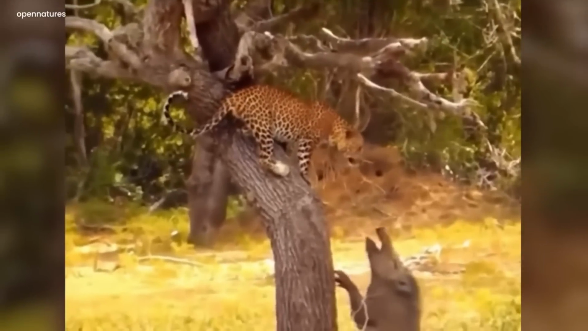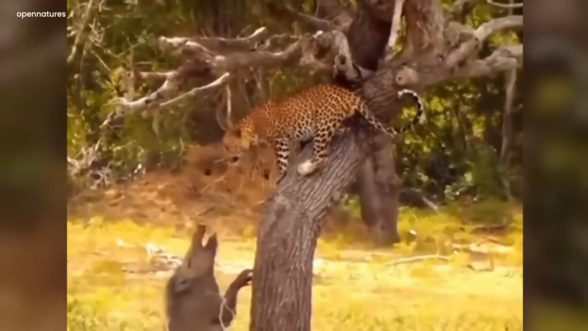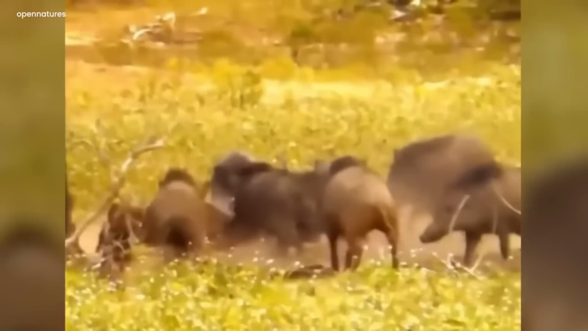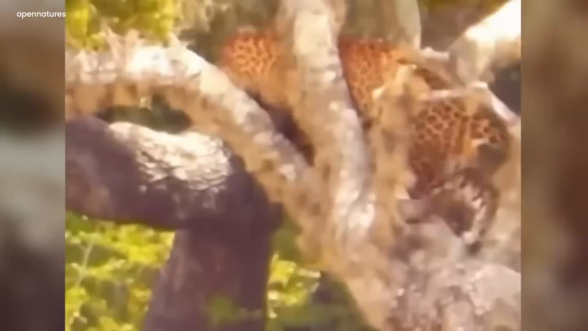The leopard seemed confused and a bit scared as the mighty beast was surrounded by a group of wild pigs waiting to attack him. The pigs kept circling around the sheltered tree, hoping for the tiger to stroll down into their trap.